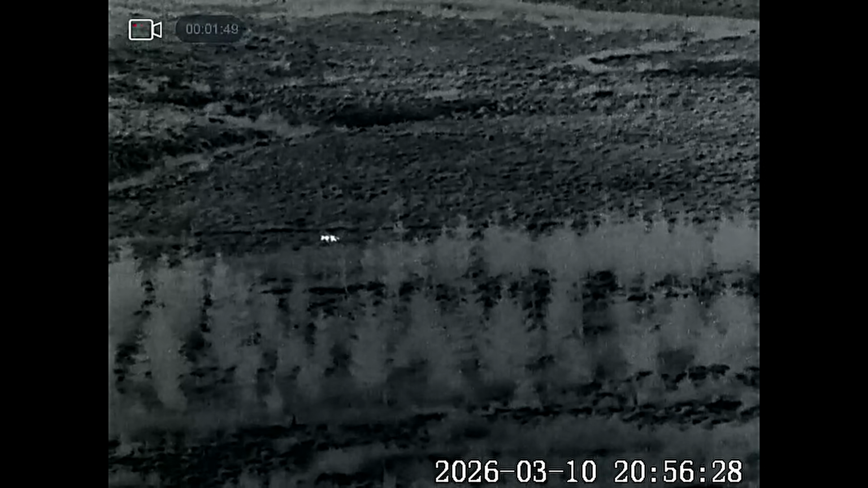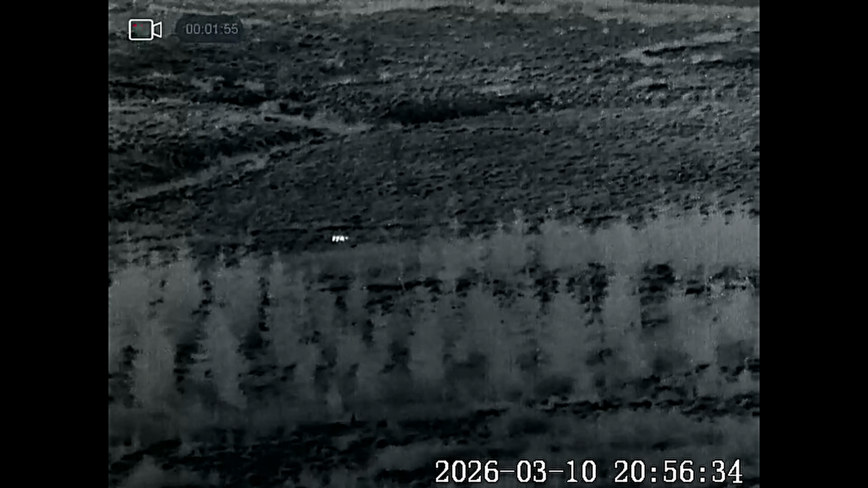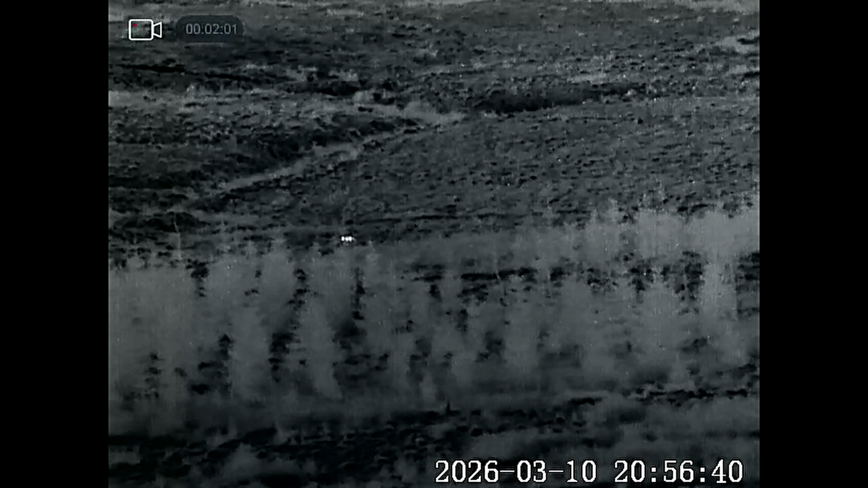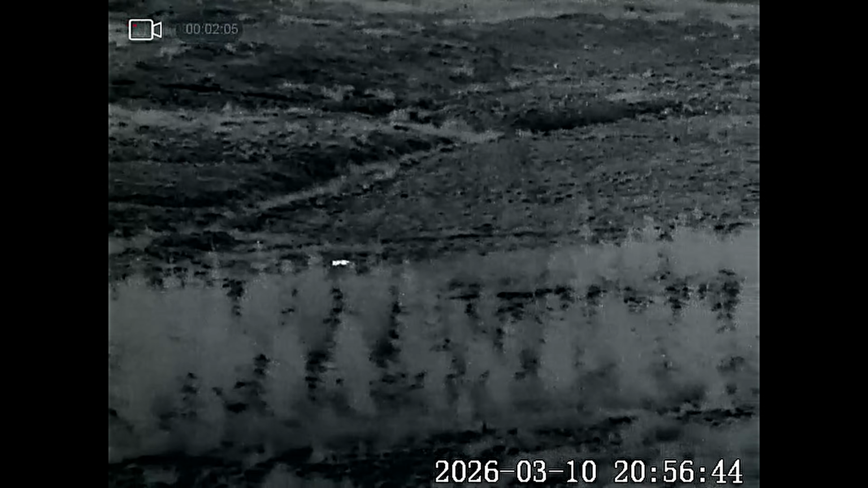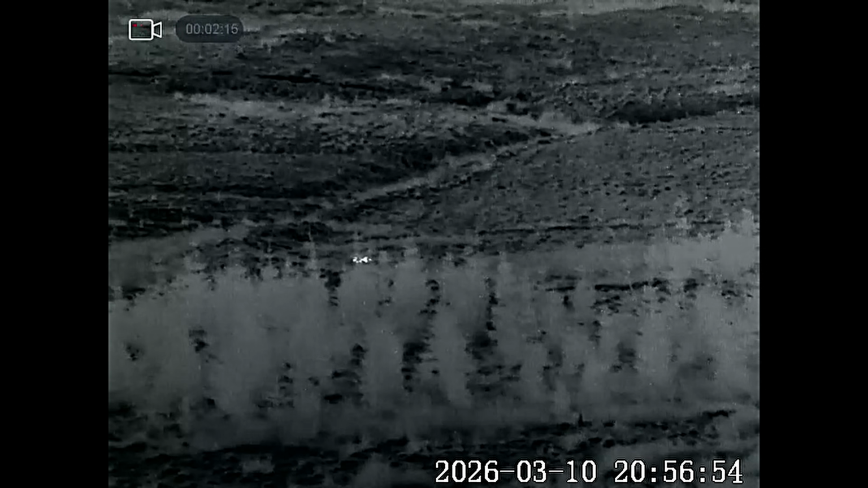Okay, here we've got the dog fox. Well, I'm saying he's a dog fox because he's a hell of a size. He has returned. He was the one who went down the bankside at the very beginning before I shot the vixen. Now he's been stopping, sitting and sniffing the air and then moving along, but he's following her trail along the edge of the plantation. Now I'm hoping he's going to come up following the same track as her, and then I'll be able to get a shot at him as well.